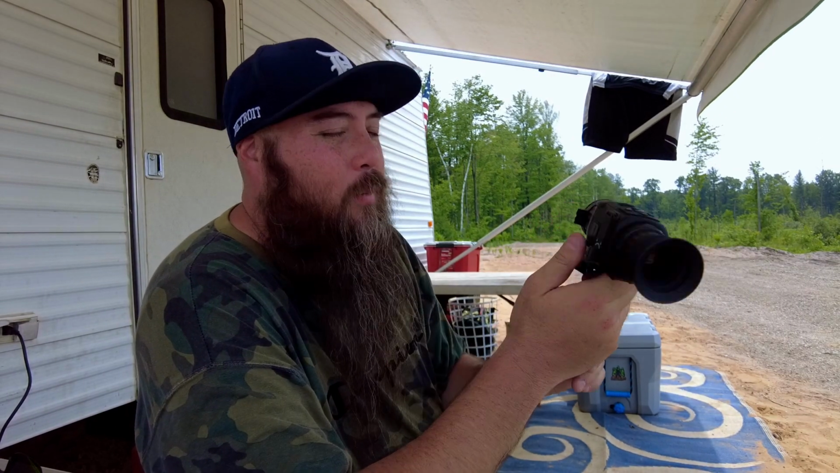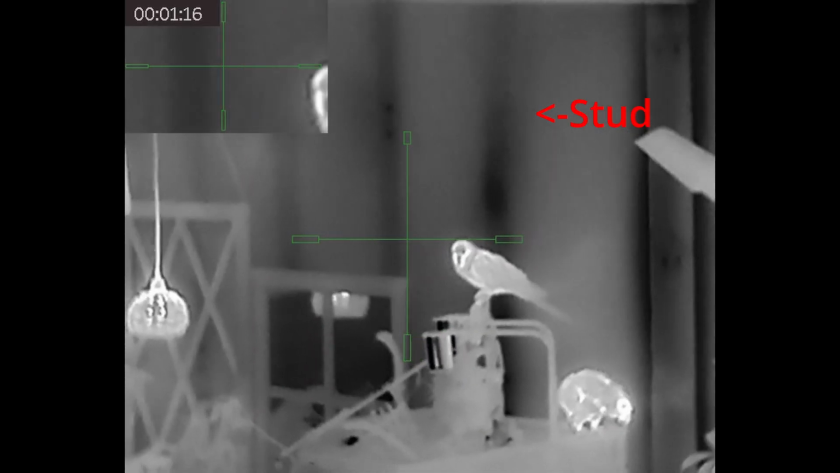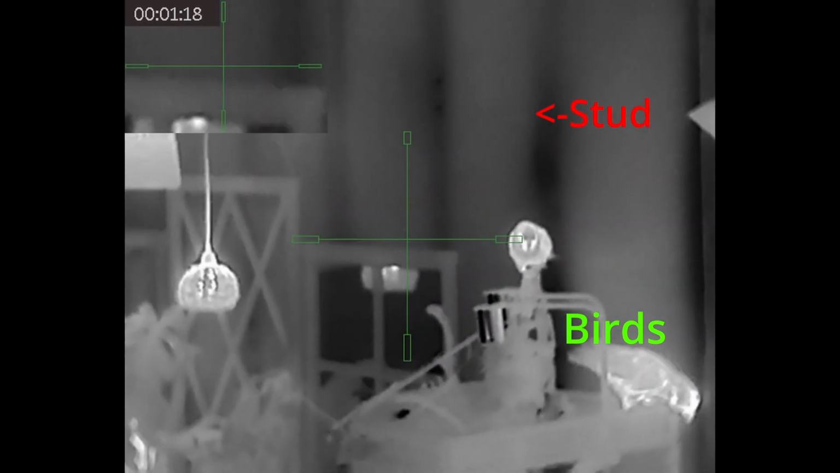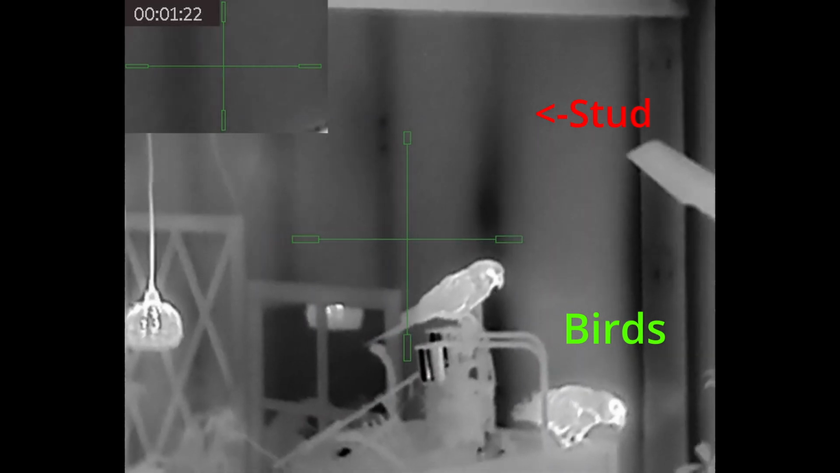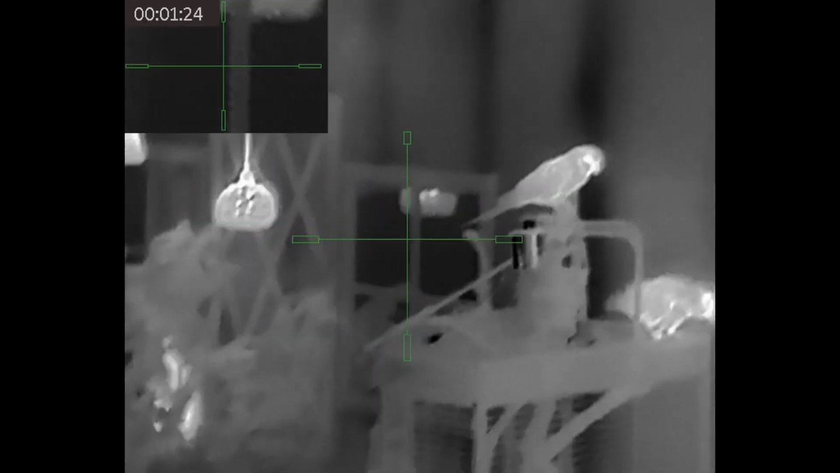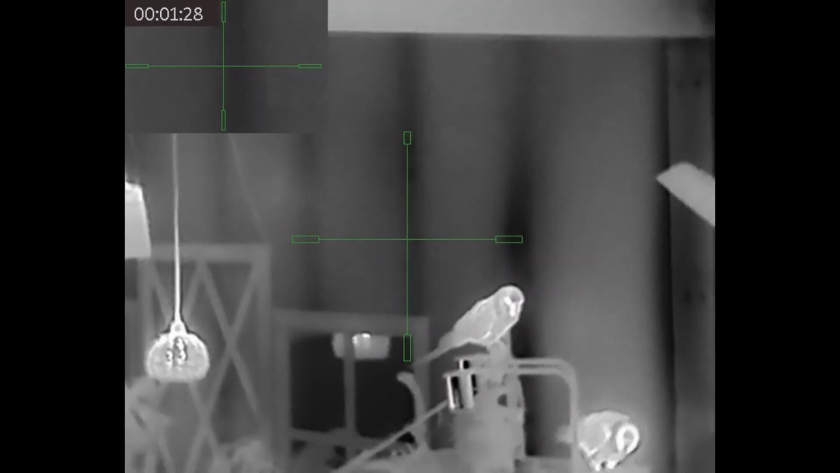This thing is kind of cool because you can see the studs in the walls of your home, depending on where the wall is in the house, because if it's an exterior wall, you can absolutely look at the wall and see the studs, because the studs are going to be a different temperature than the ambient air around the studs or the drywall on the inside of the home.